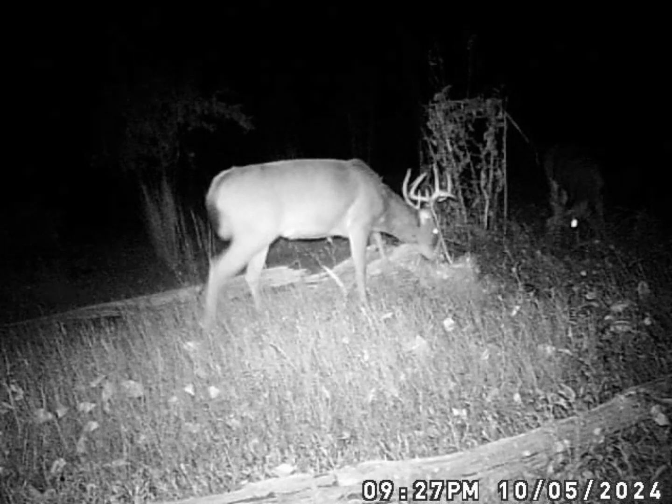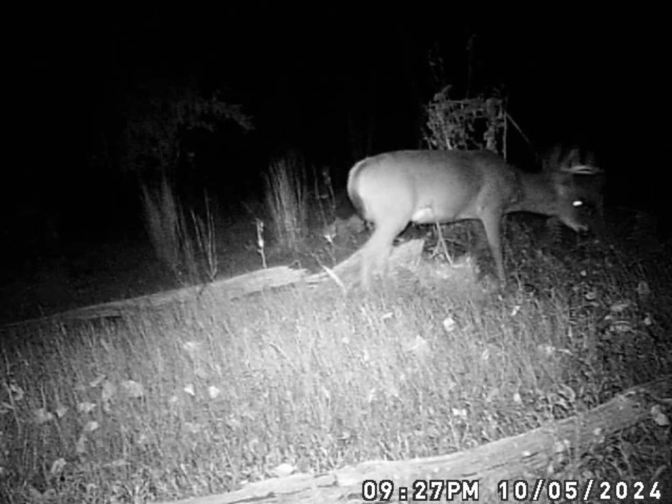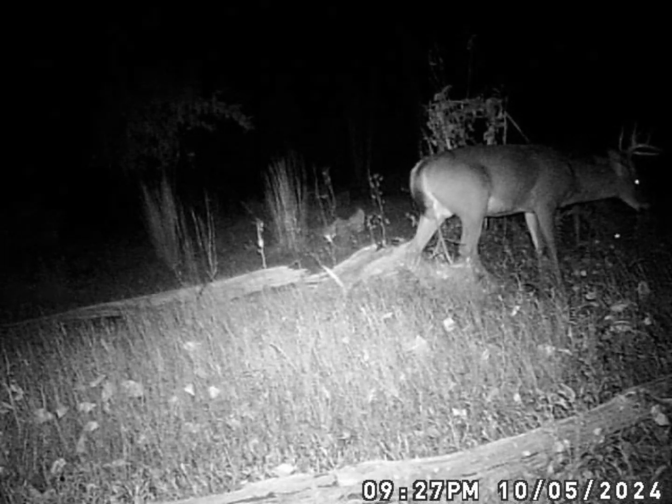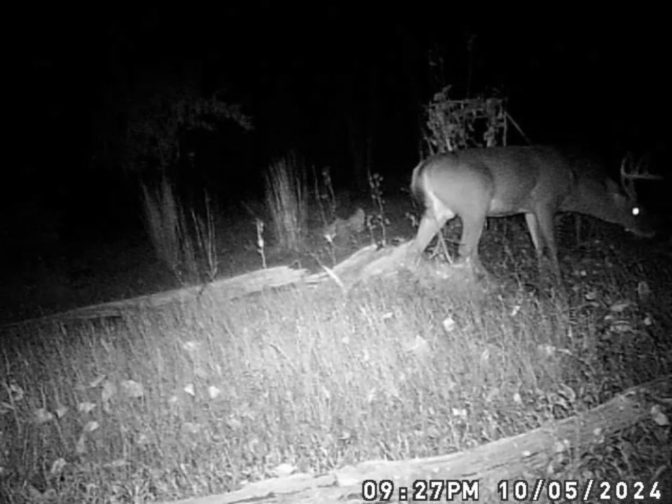And this is a nice 8. And I don't know what's in the background, but that's probably another buck in there behind. Oh, looks like a doe.